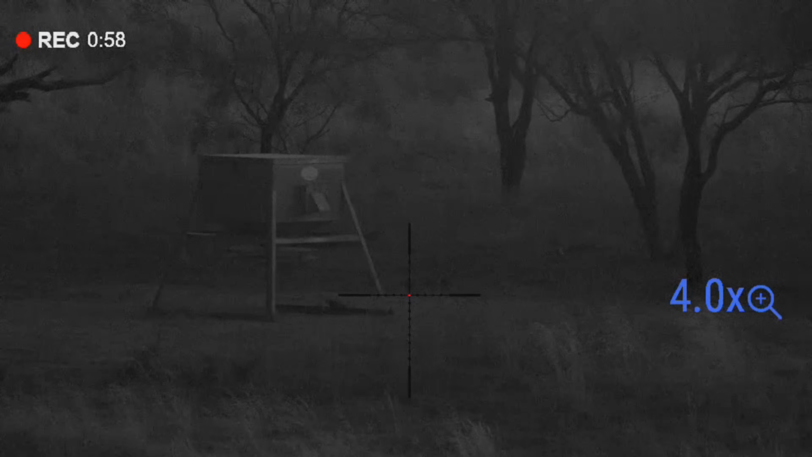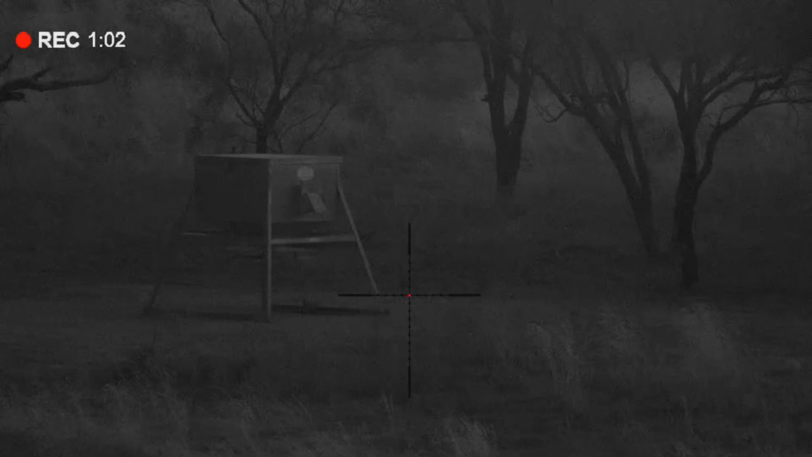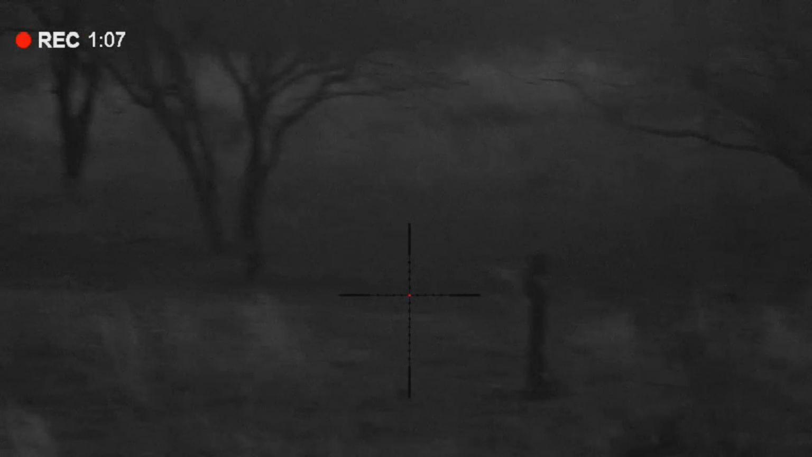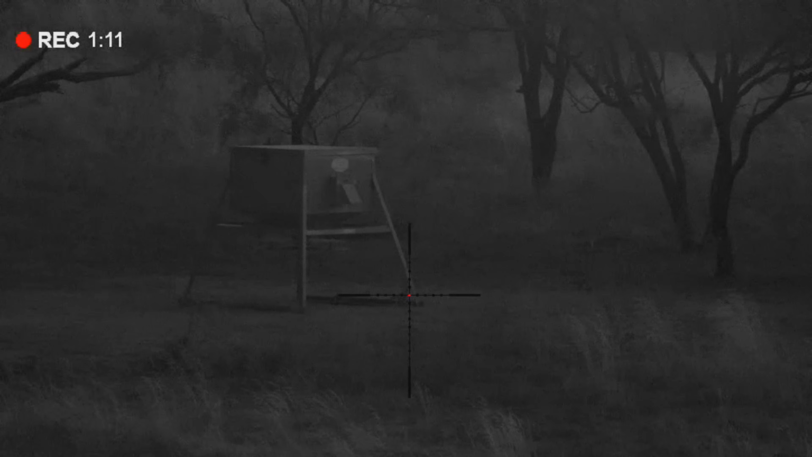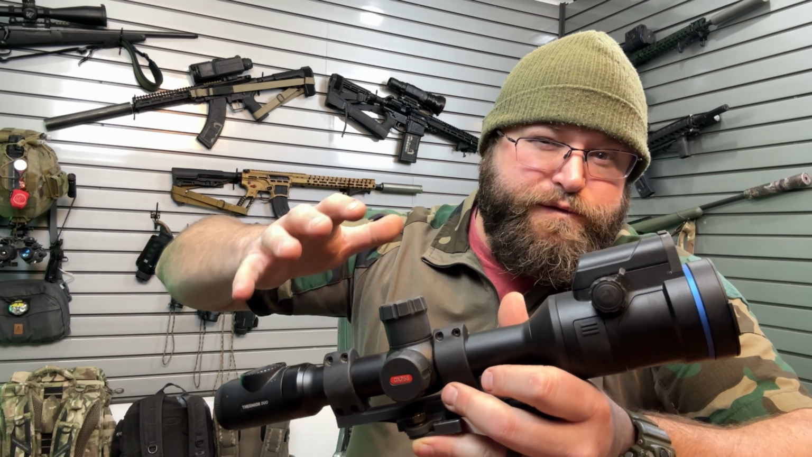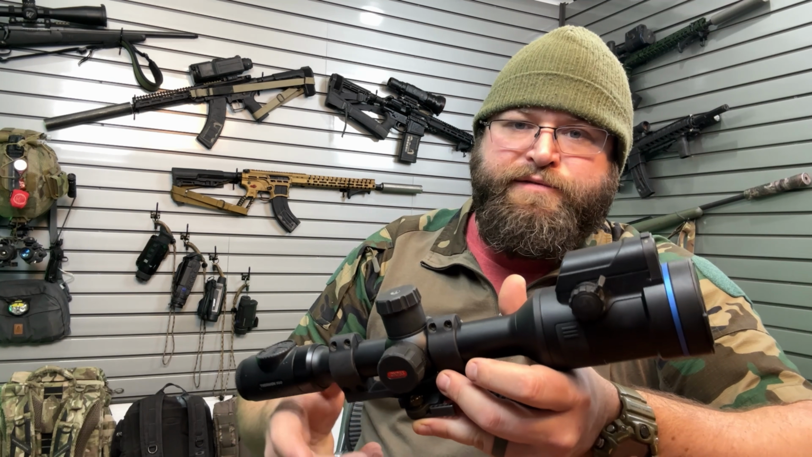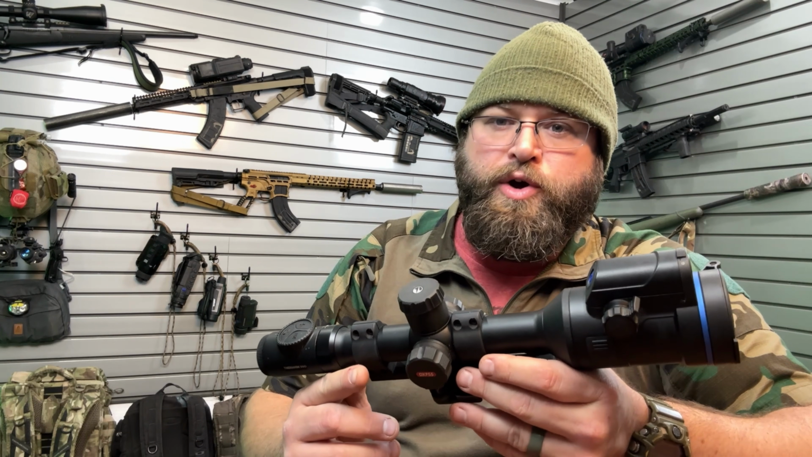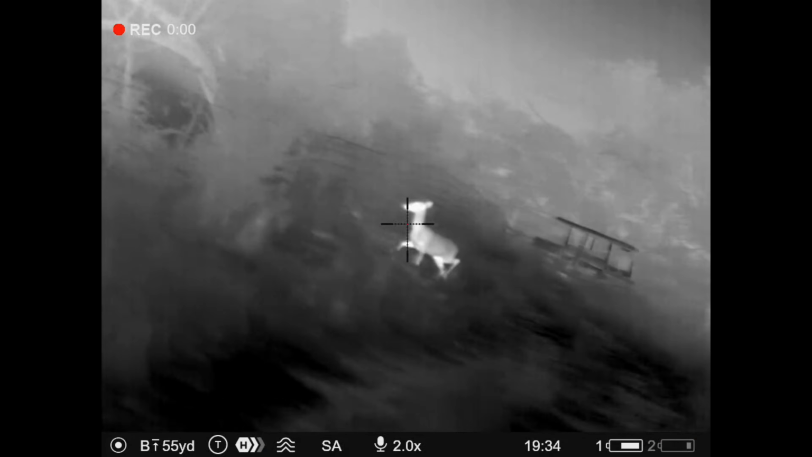And so those 10 minutes, you've got to decide for yourself, is that okay? For me, I love being able to hit record and save that memory of this hunt way more than I care about those 10 minutes there. I get it. A trophy buck of a lifetime may walk out and you don't get to see it great in the digital daytime.